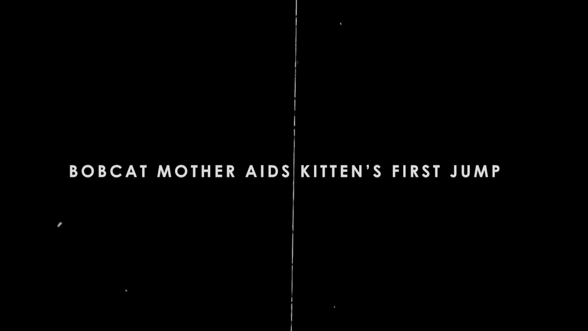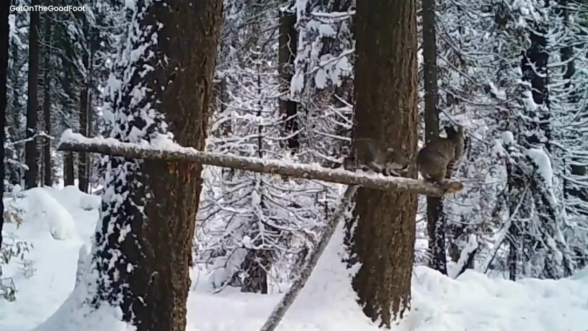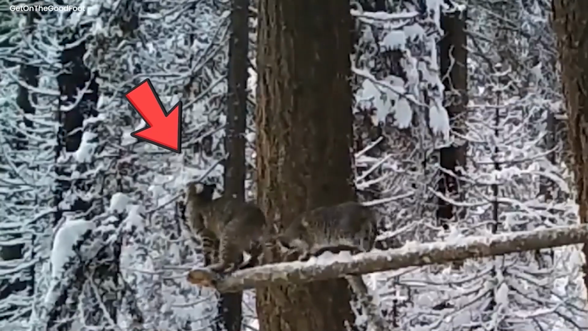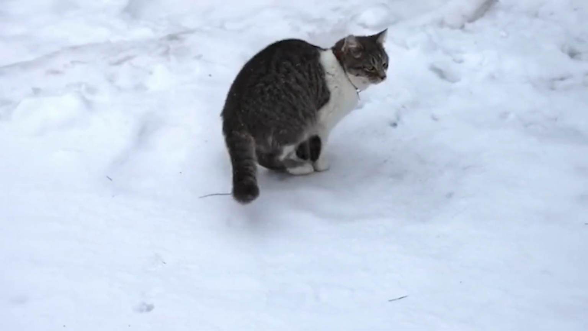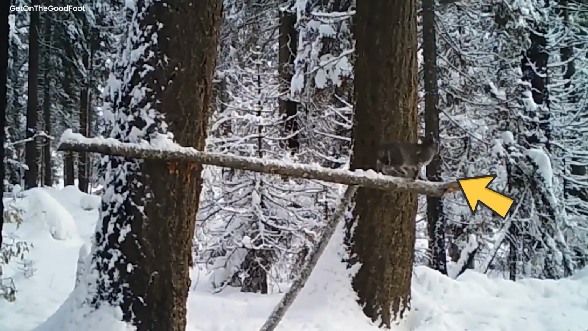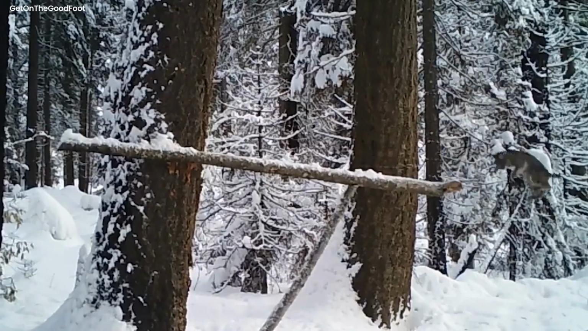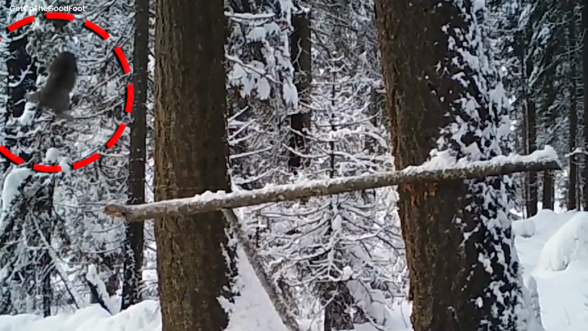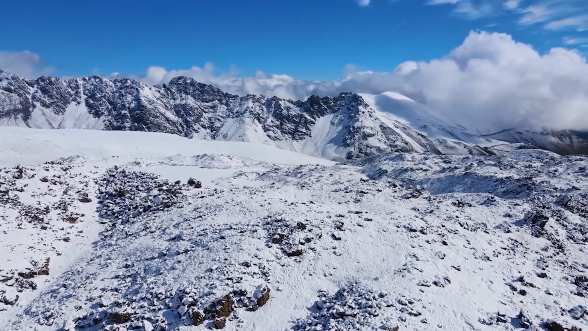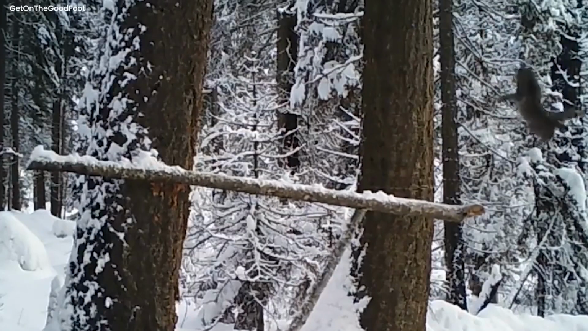Bobcat mother aids kitten's first jump. A trail camera witnesses a touching event which went viral. A mother bobcat shares her knowledge with her newborn kitten in the serene woods of Washington. The mother, her swift skills in full display, carefully leaps onto an unseen branch while snowflakes fall around her. The intrepid kitten follows suit after being encouraged by its mother, but with adorable hesitancy. The intimate link between the two is highlighted in the slow-motion replay of this heroic effort, which is set against a winter wonderland. The two are kept secure by the pure snow, which serves as a soft cushion. Lessons that are both beautiful and touching can be learned from nature.